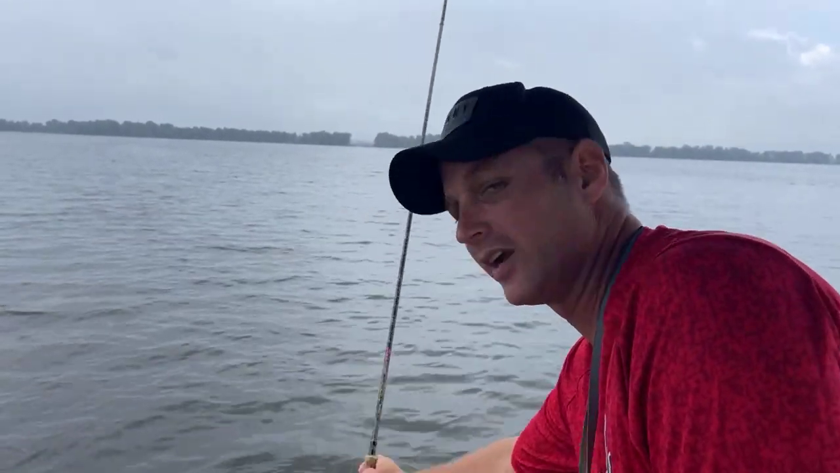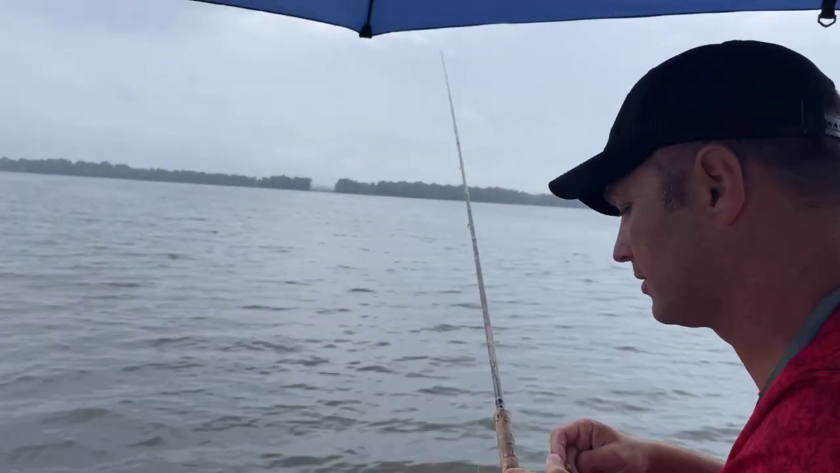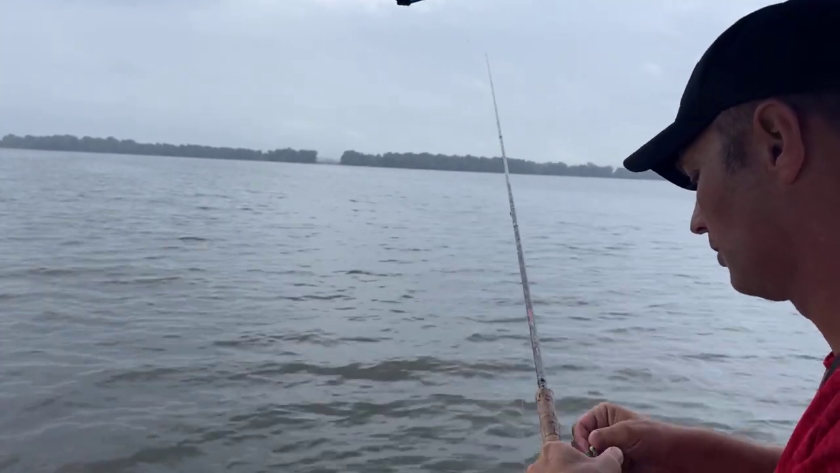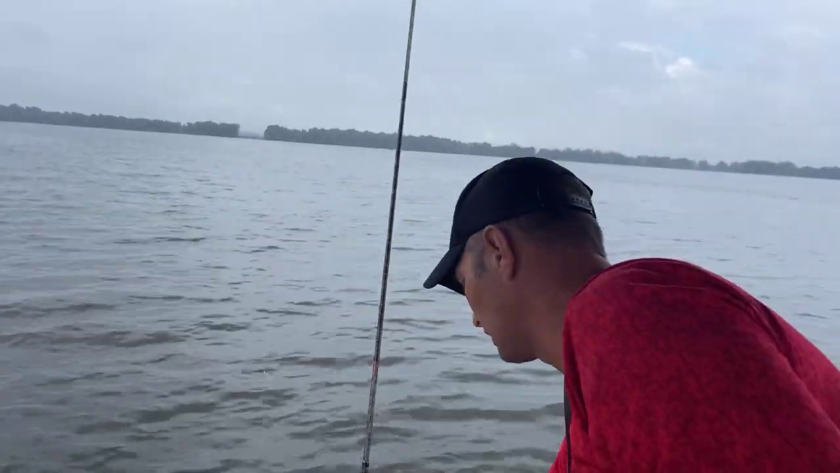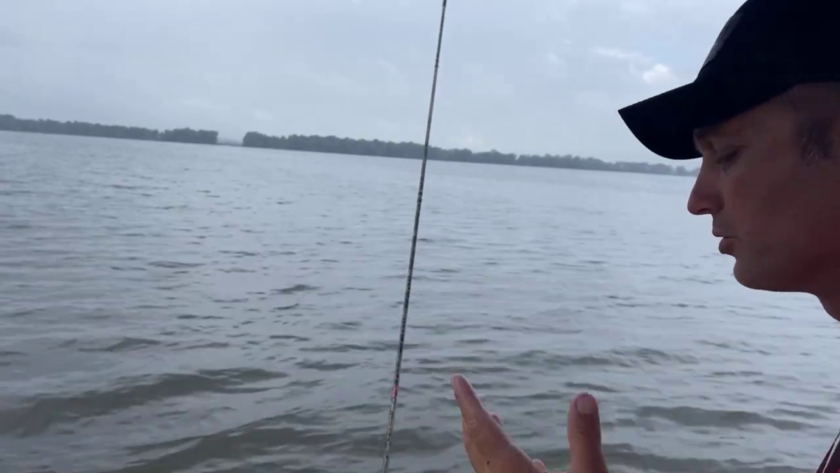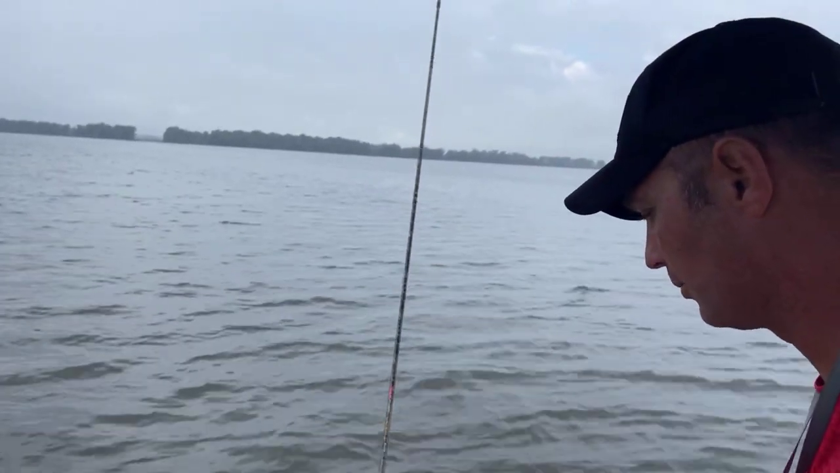And it was raining, so we canceled our guide trips this morning. Me and Jeff Riddle both canceled our guide trips because we don't want to get y'all out here and end up sitting in the middle of a storm or something. So we'll use good judgment and help protect your dollars spent on these guide trips with us on stuff like this.